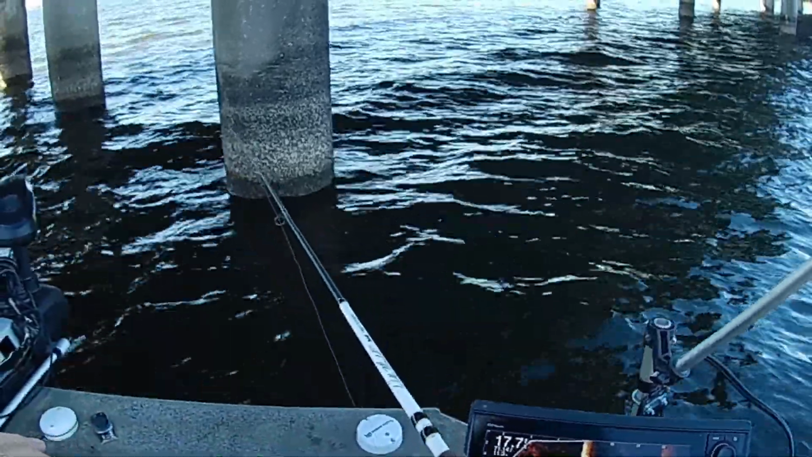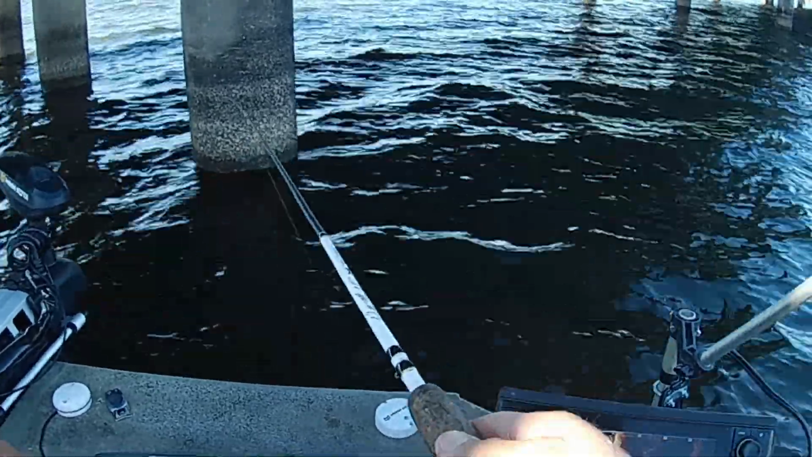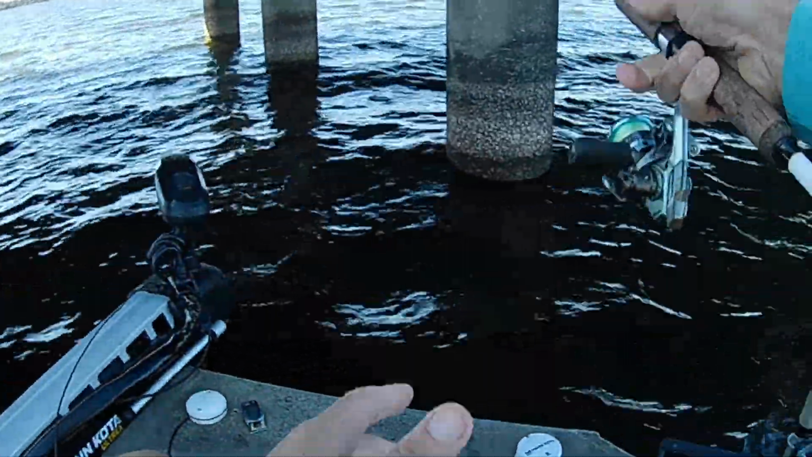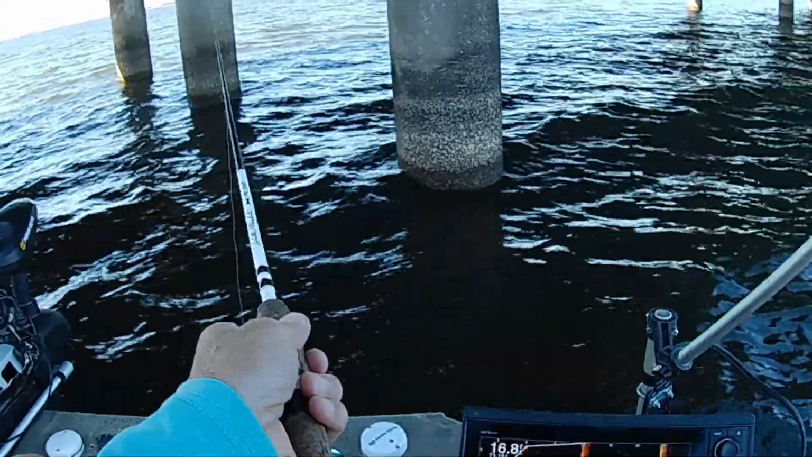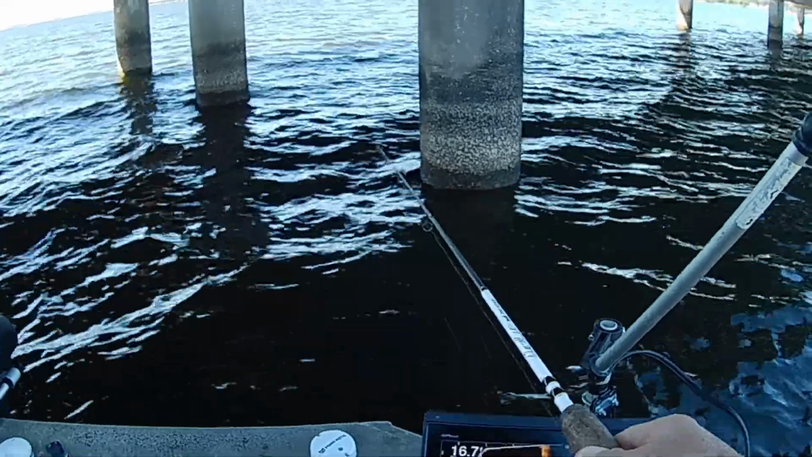And I'm not sure why. I don't know why they go to the bridge columns. They'll get on them in the fall, and they'll be on them real good in the winter. And it doesn't make any sense to me, because in the hot summer is when you would think they'd want to be in the shade more so. But it is what it is, I guess.